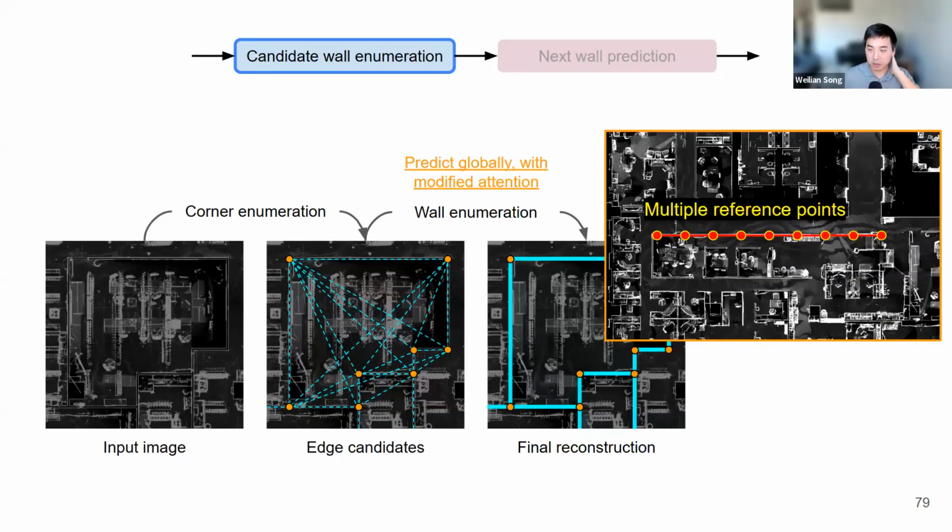And this is the place where we made an improvement over the HEAT architecture. HEAT only uses one reference point to extract image features for the edge. In this case, we decided to use multiple reference points because an edge can be quite long and it might not make sense to just look at one area for the prediction. So we sample multiple points.